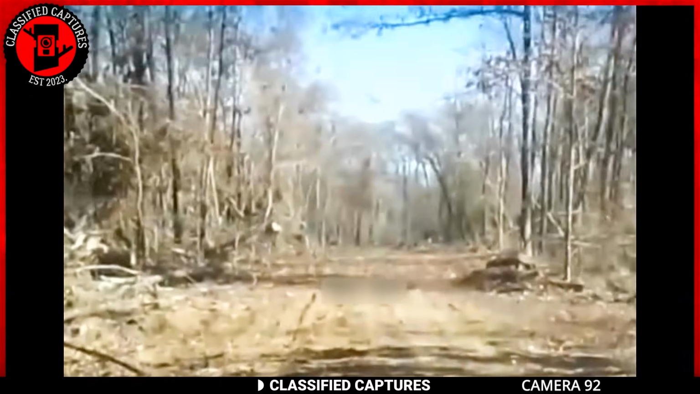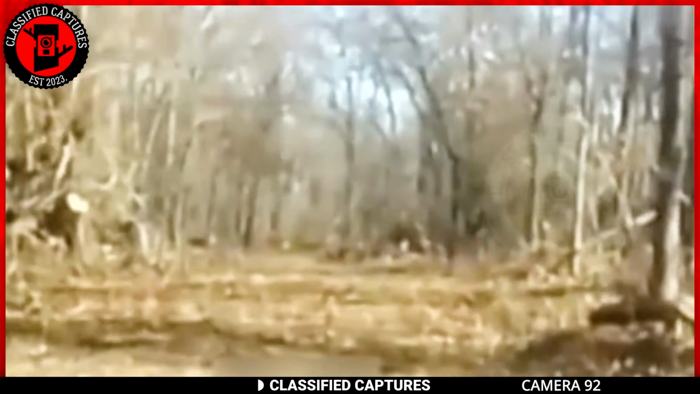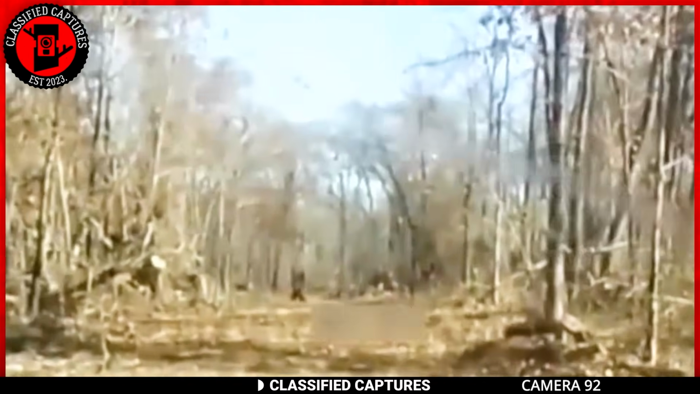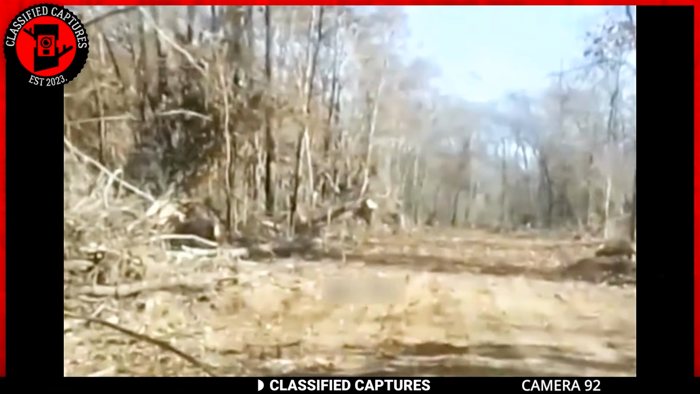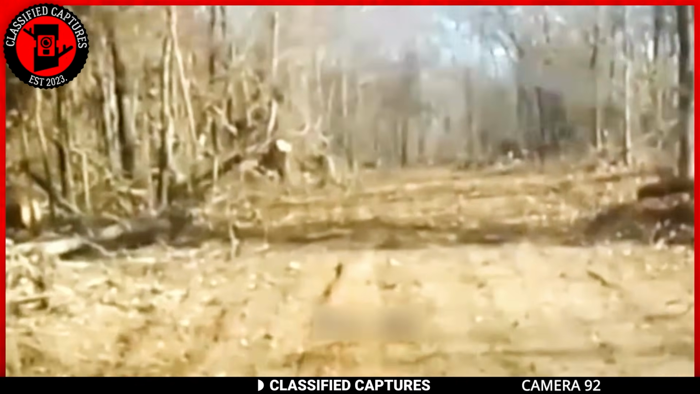Next, we have this alleged Bigfoot dashcam capture, and yes, I used the word alleged. Watch, and you may just see why. Do you see it? In the footage, we see a faint but very present figure moving in the distance as the vehicle is driving towards it. Within a few seconds, he disappears into the foliage.